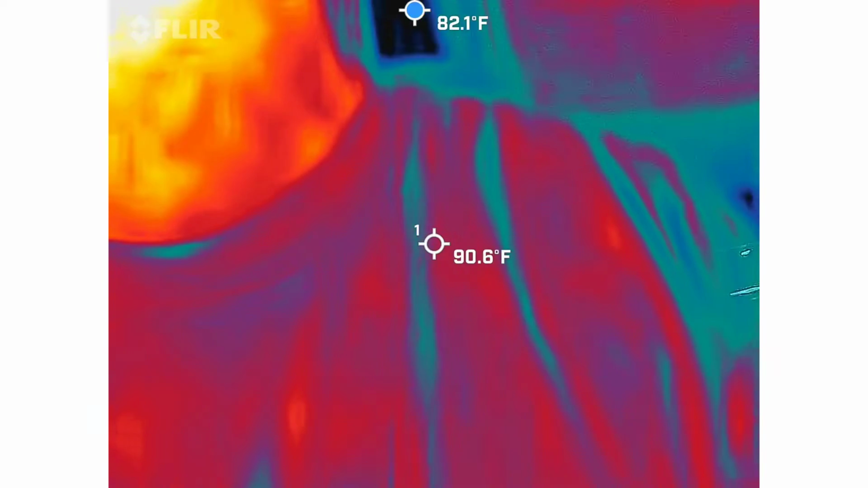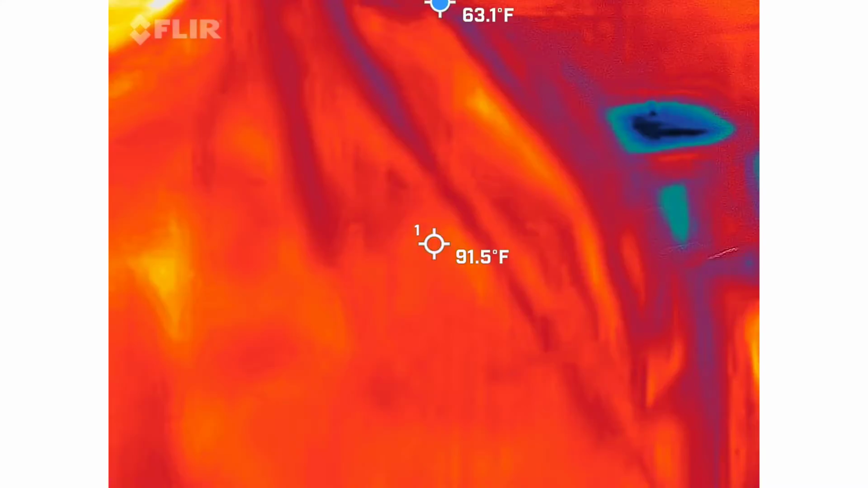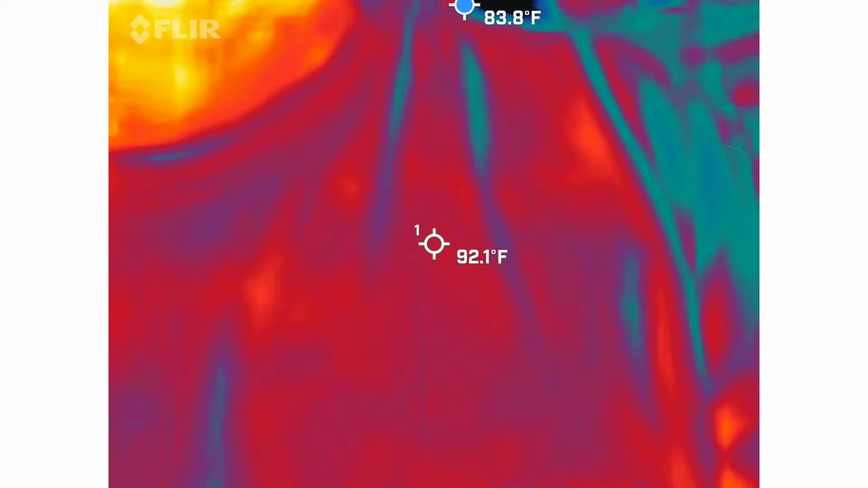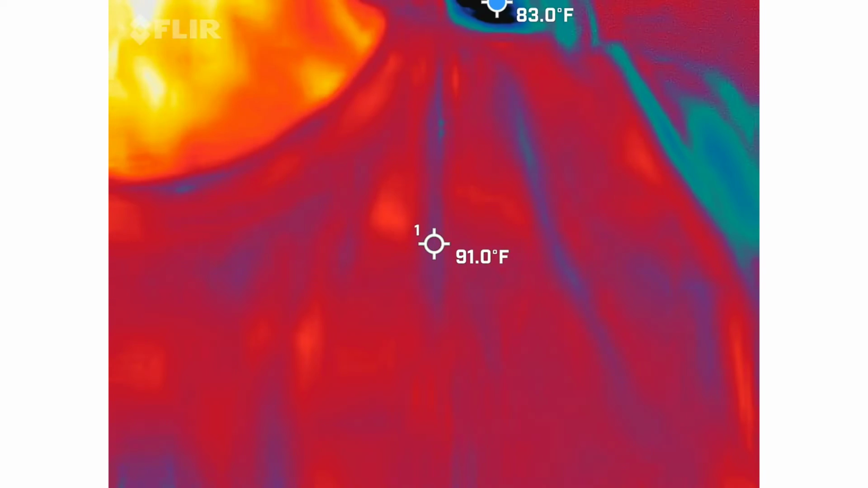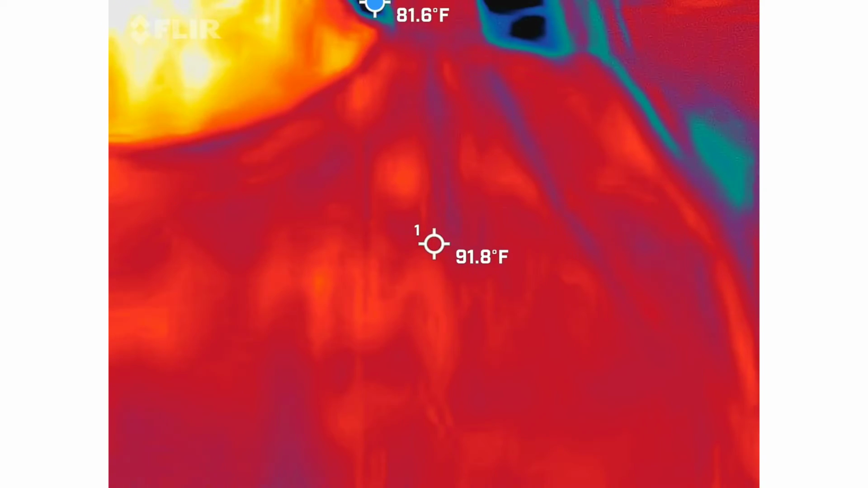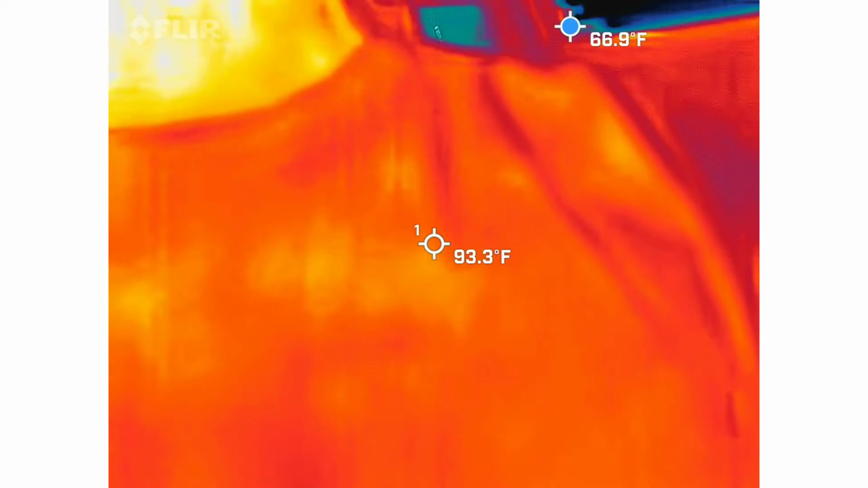There's a blue dot that's bouncing around your screen that's going to help you find the coldest spot in the frame in that moment. You're going to get the full video of this back, so that blue dot is there to help you when you're watching your video of where the coldest spot is going to be. I normally look for about a 15-degree difference when I'm watching this video and spot checking it for you.